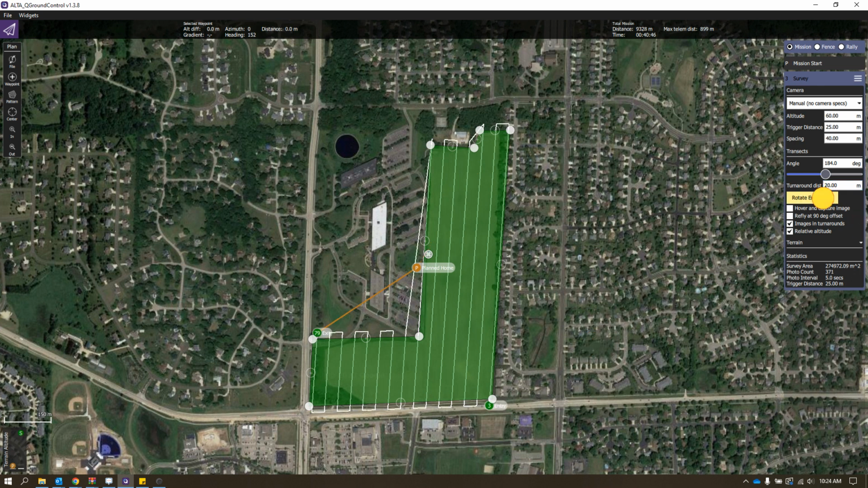Here you can also hit rotate entry point, and you can rotate the points of entry of where the mission is. Again, when you do plan these missions, you want to fly to the furthest point first and then start making your way back. So when you start losing your battery power, it's less of a distance to go from where it is to where you are to land to swap those batteries out.